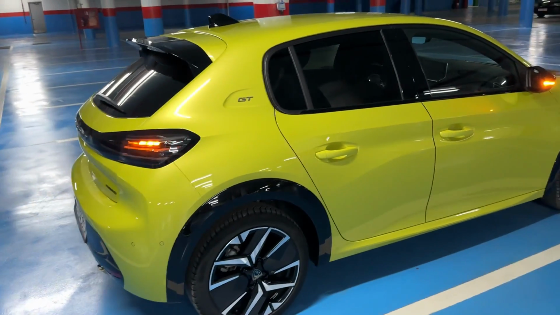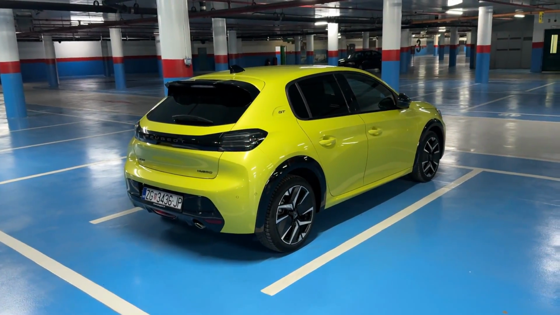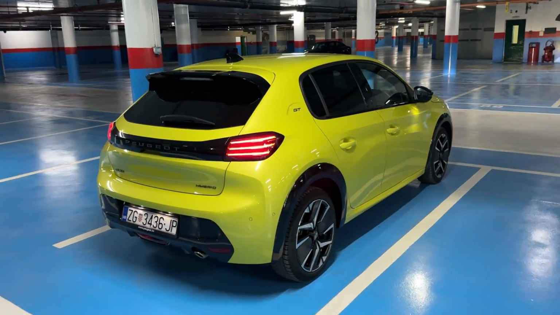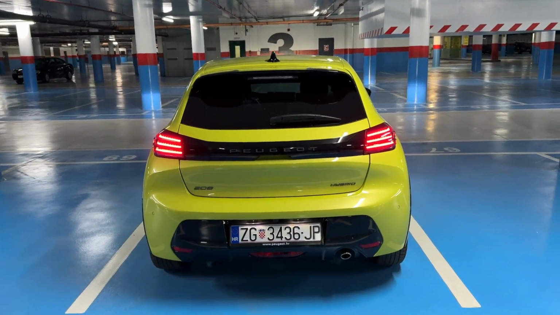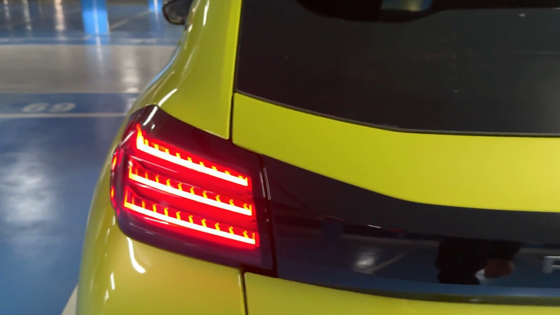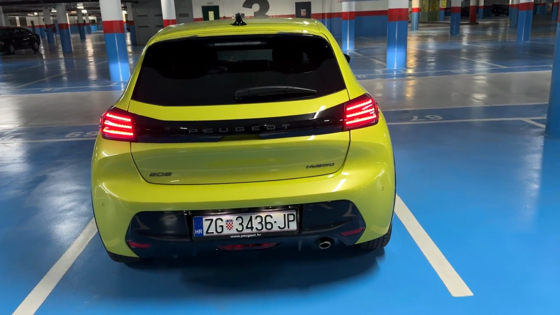The car locks and unlocks depending on where you are, so if you go away it will lock. I will now unlock it so that you can see this cool animation at the rear. You saw it also on the front as well. And at the rear you can spot the new lighting signature for those gorgeous taillights. It's nice to see the real exhaust pipe, and here hybrid.